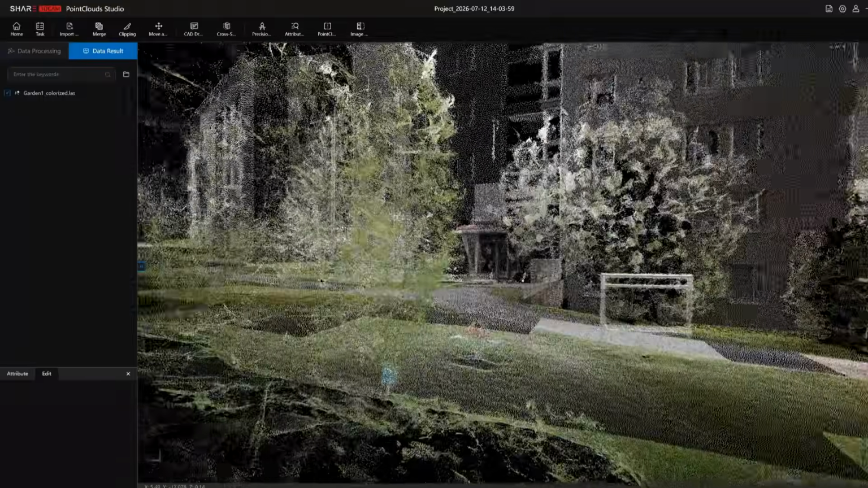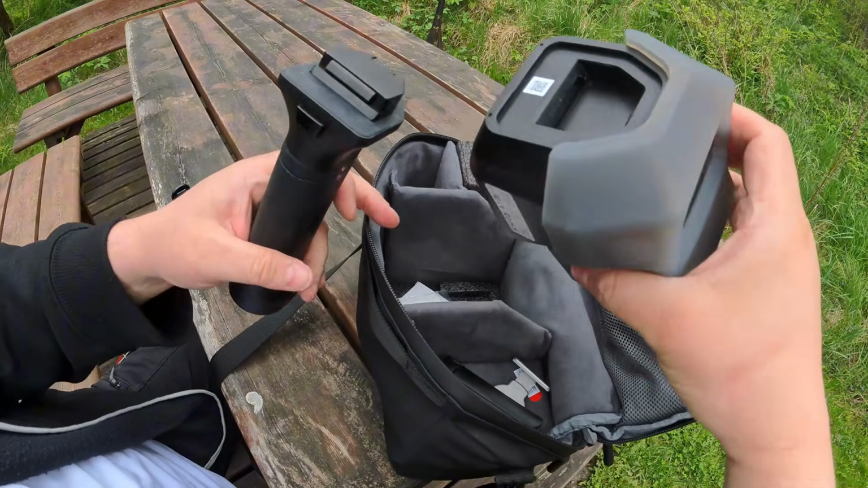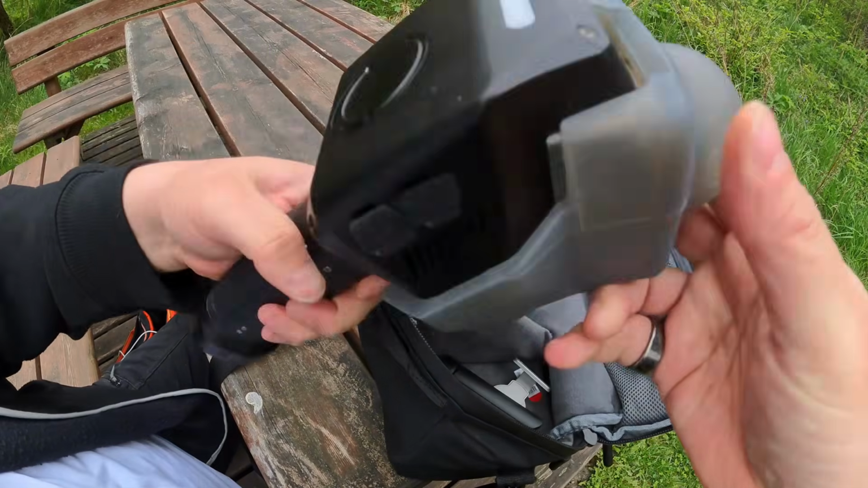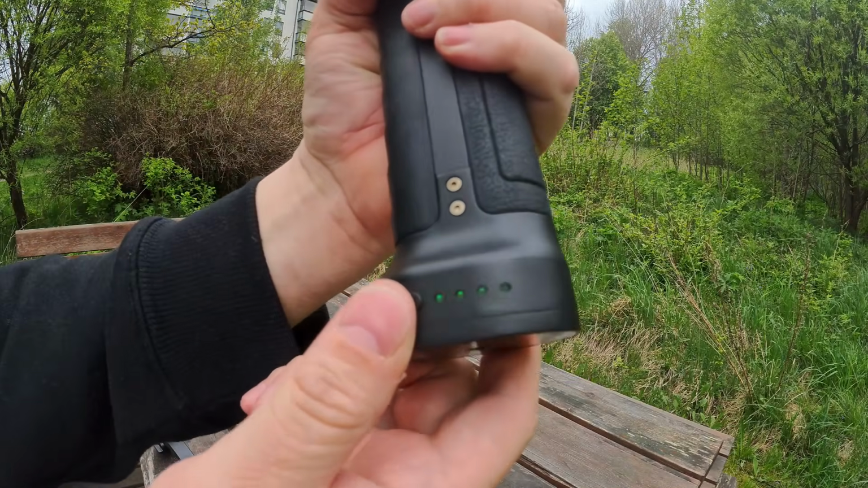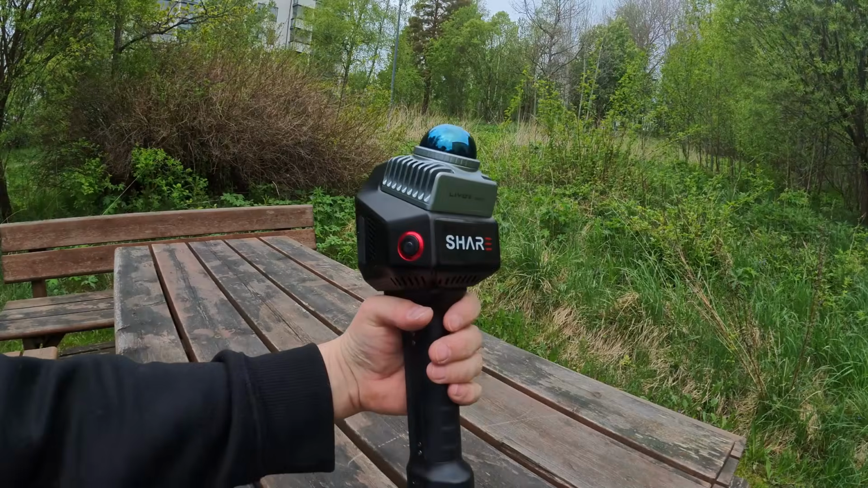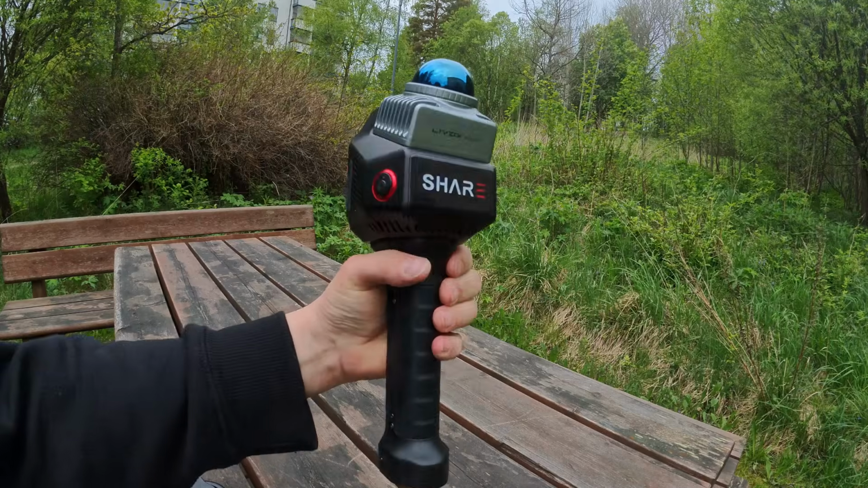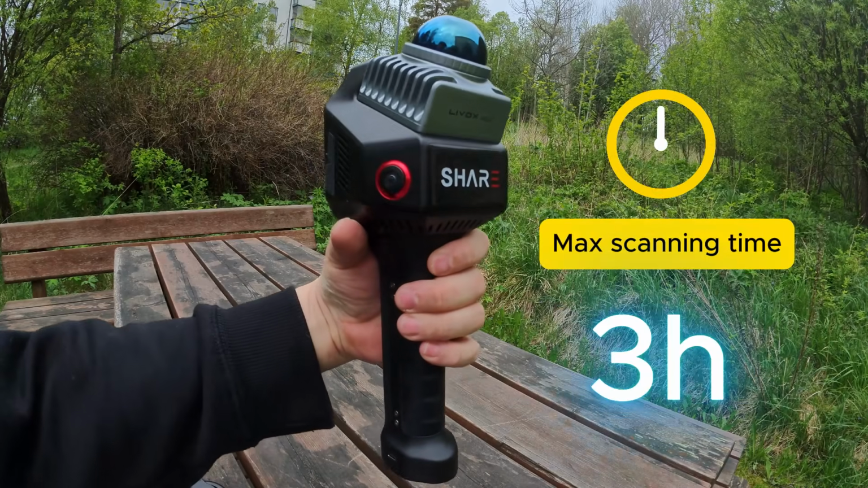But let's take a quick look at the hardware itself. The C1 consists of a main scanner unit and a detachable battery handle, which can be recharged via USB-C cable. Together, the complete device weighs approximately 1 kilogram, and Share claims a maximum operating time of up to 3 hours.